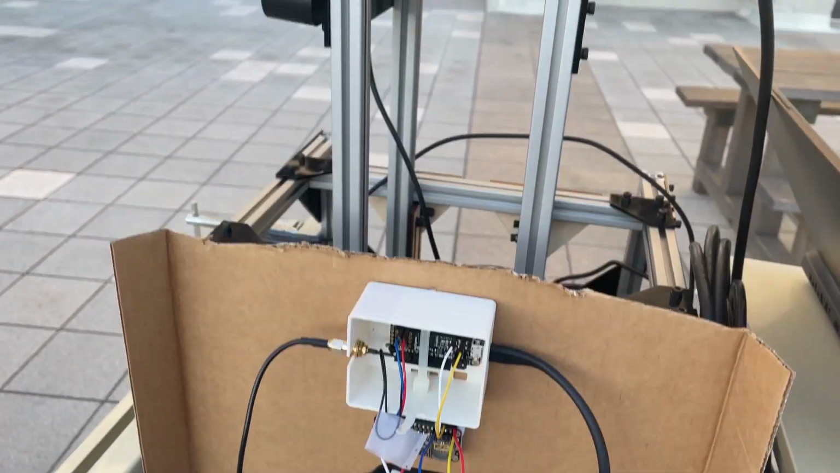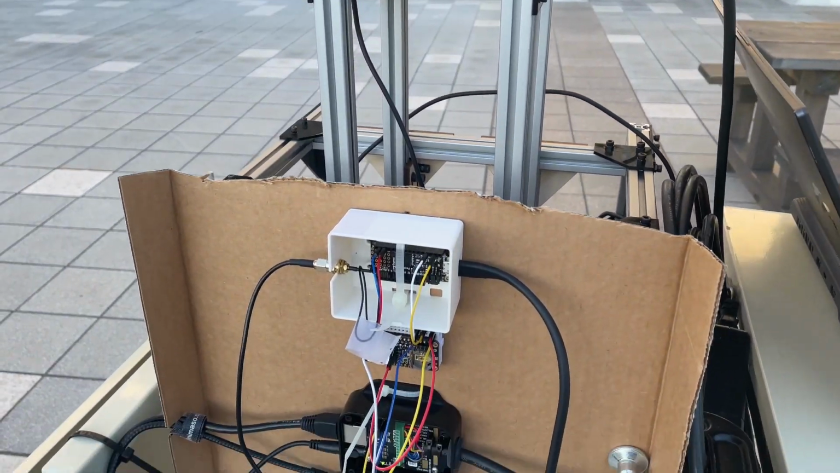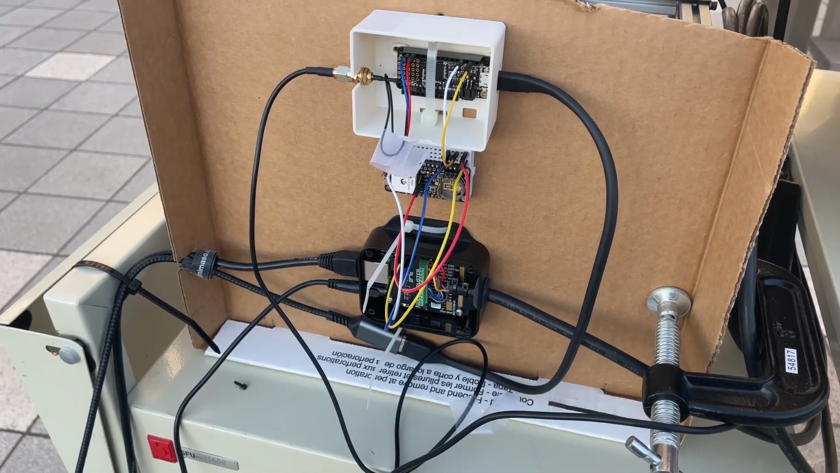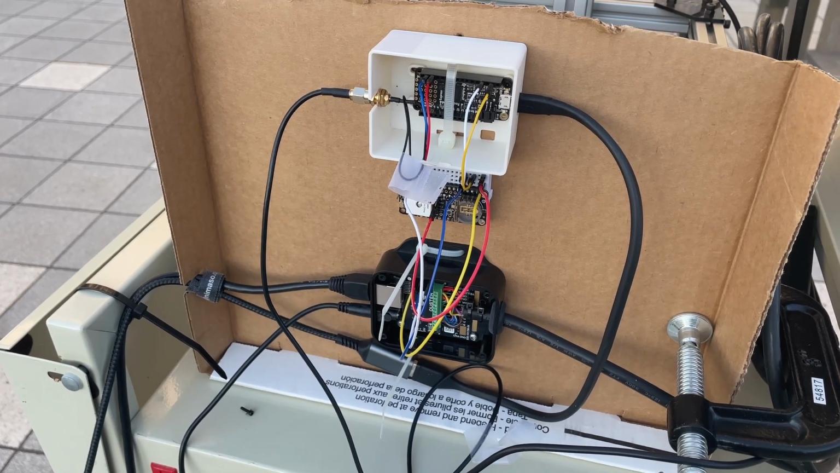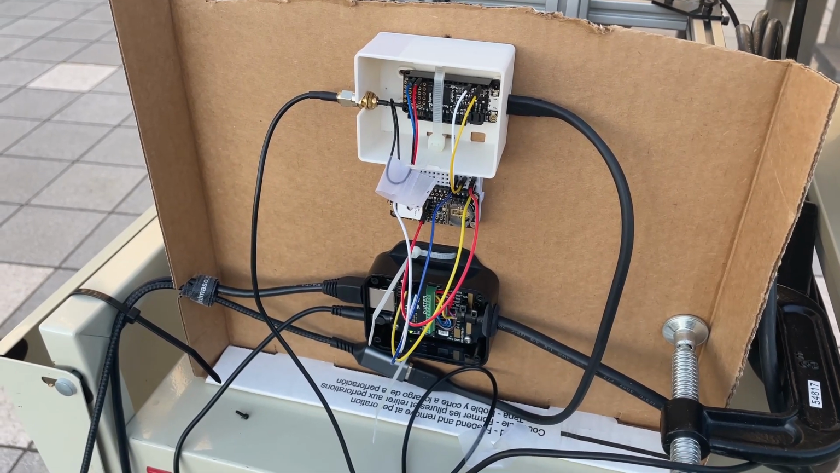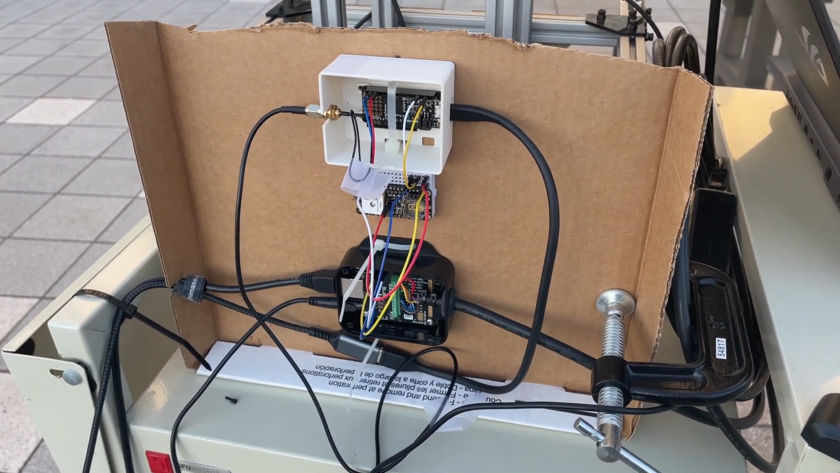Everything's working. So the next step is going to be to link this up to ROS, and we should be able to combine the GPS coordinates output with the Ouster sensor now.